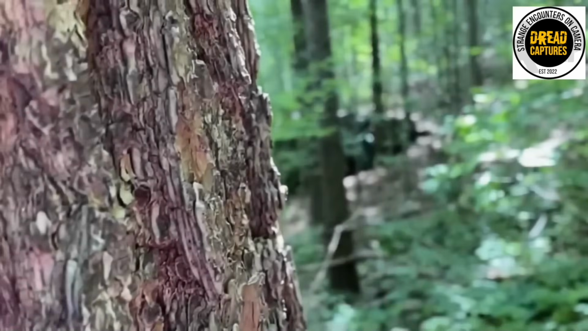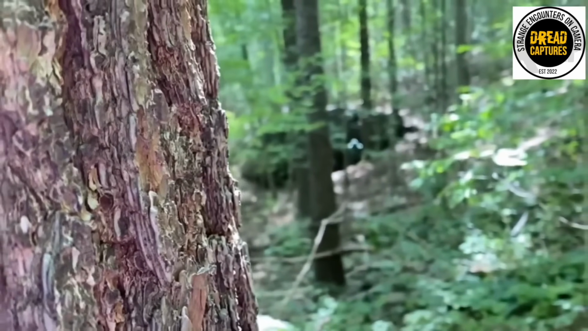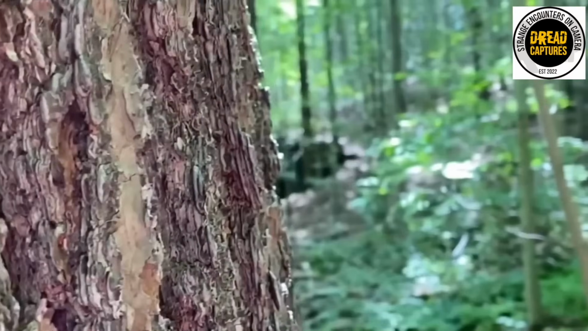A poor hiker just enjoying a peaceful walk through the woods. Sun's a-shining, birds are chirping, typical relaxing nature stuff. But everything changes.